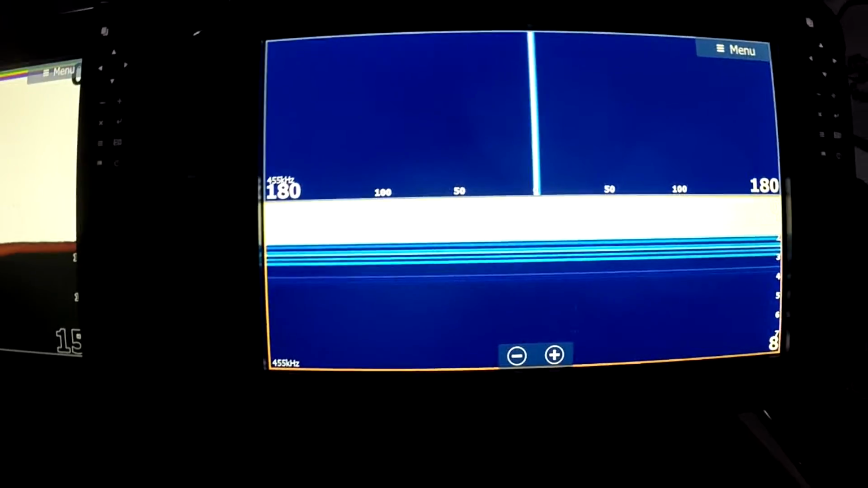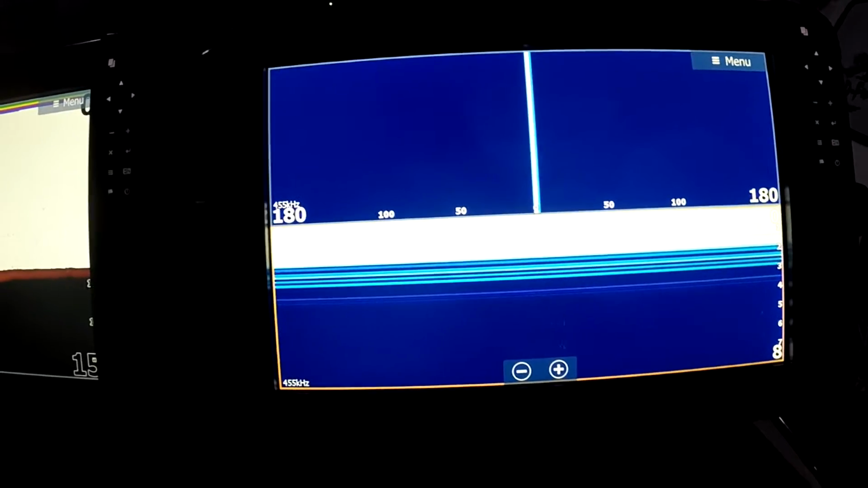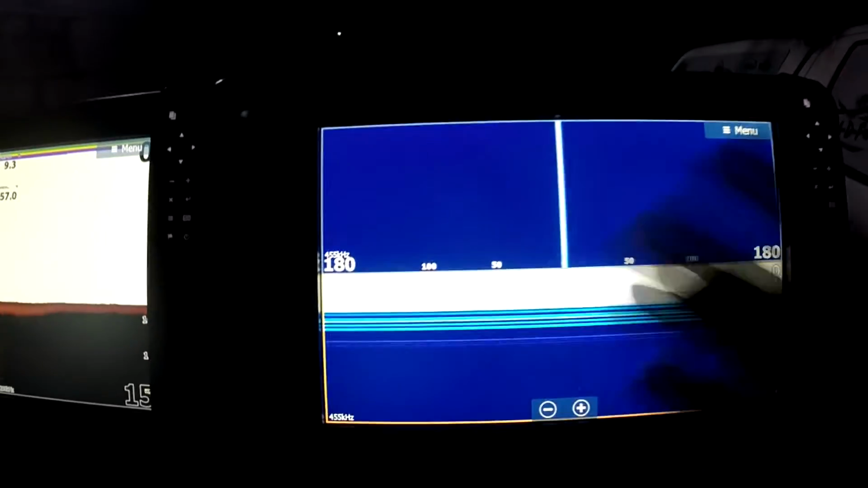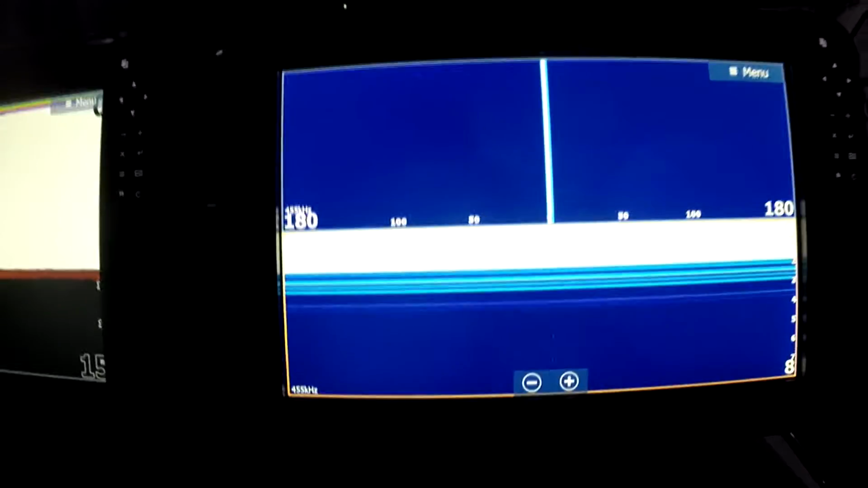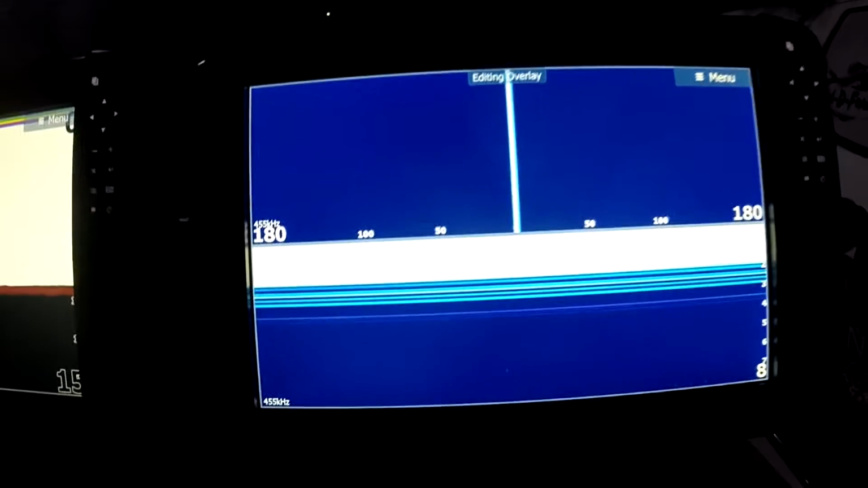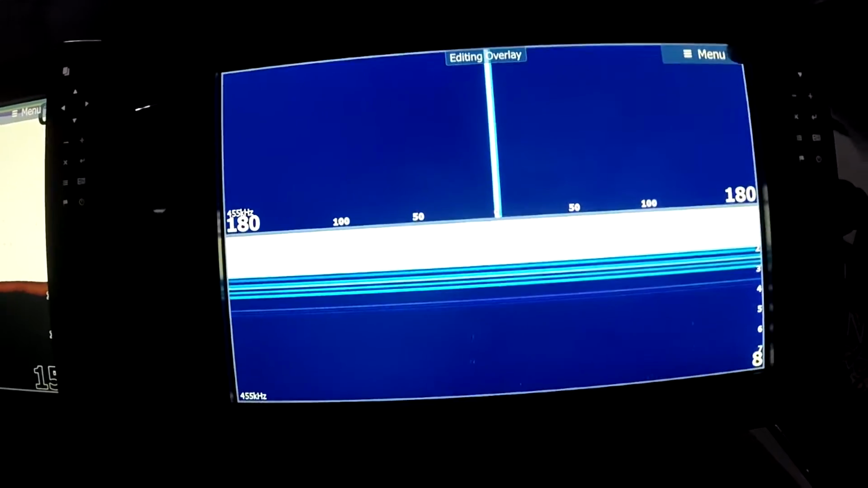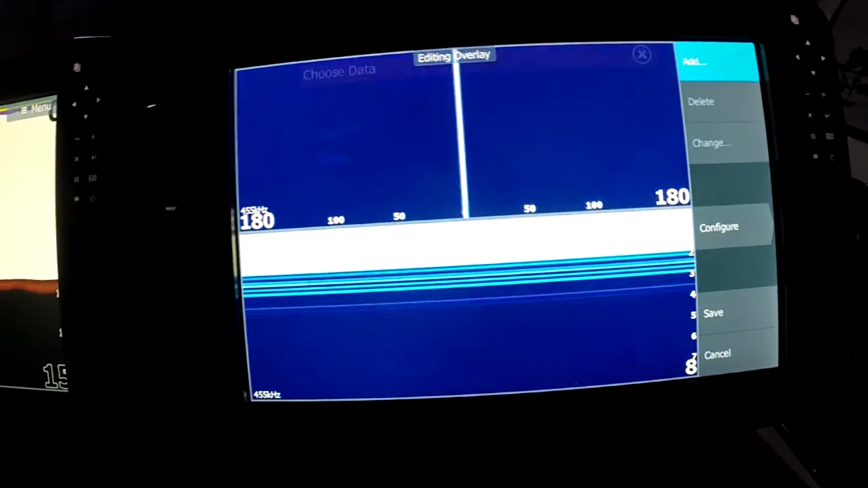One of the problems is when you create a new page in a new window that you actually like, now you don't have any depth, no water temperature, anything. So what we need to do is add that. If you press your power button once, we're going to go to edit overlay. And up top you see where it says editing overlay. We're going to go to menu. We're going to go to add.